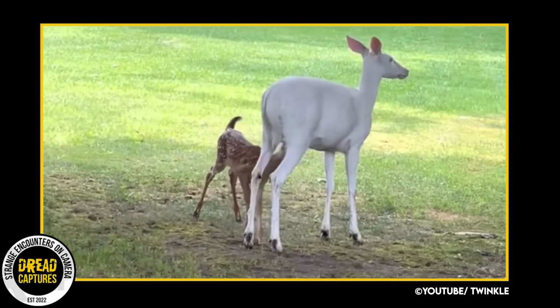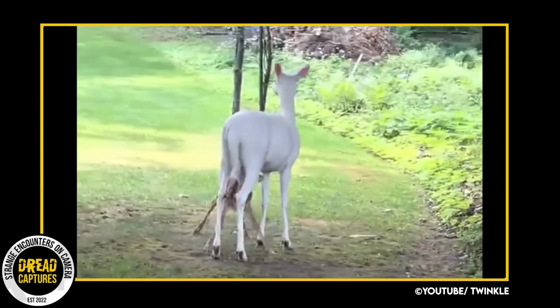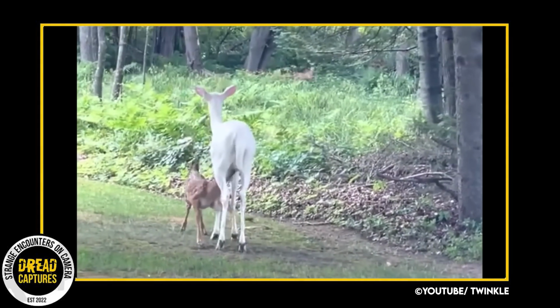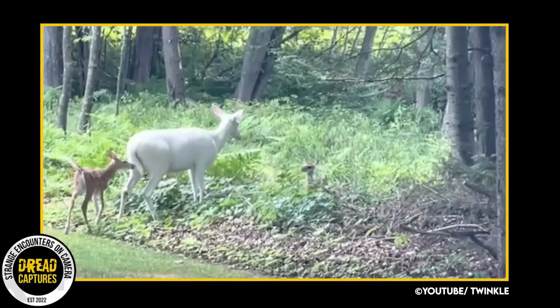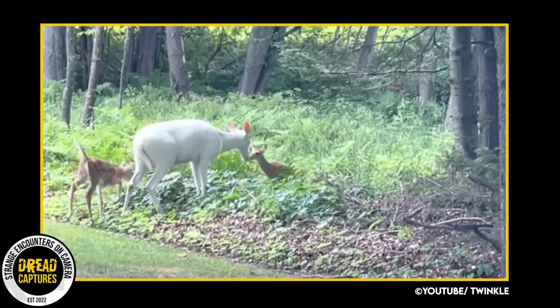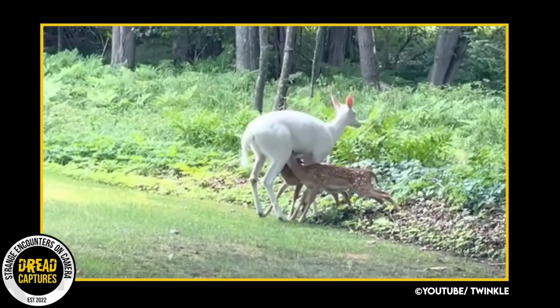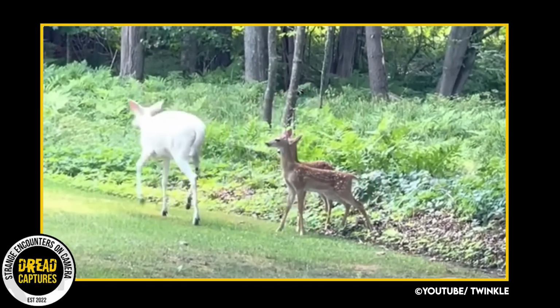An albino deer giving birth to naturally colored fawns suggests that she mated with a non-albino buck. If the buck doesn't carry the albino gene, all fawns would be naturally colored but carriers of the gene. If the buck carries the albino gene, each fawn has a 50% chance of being albino. So given the rarity of this, it's quite uncommon for an albino doe to have naturally colored fawns.